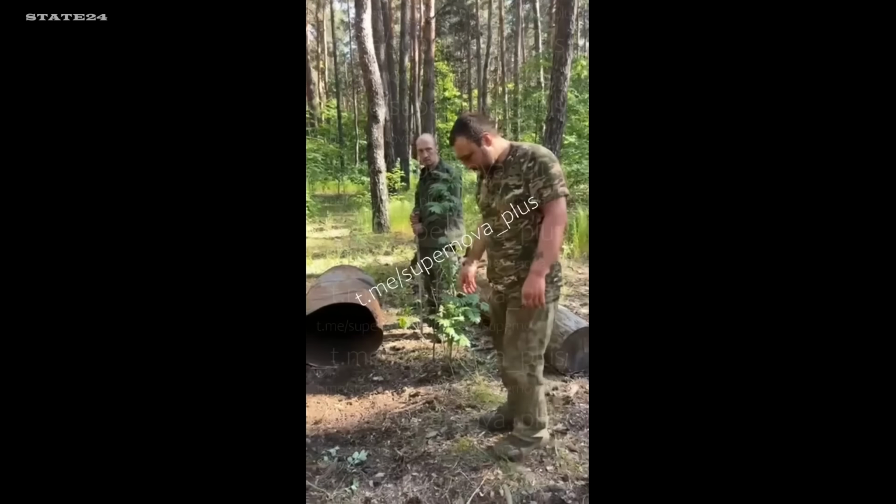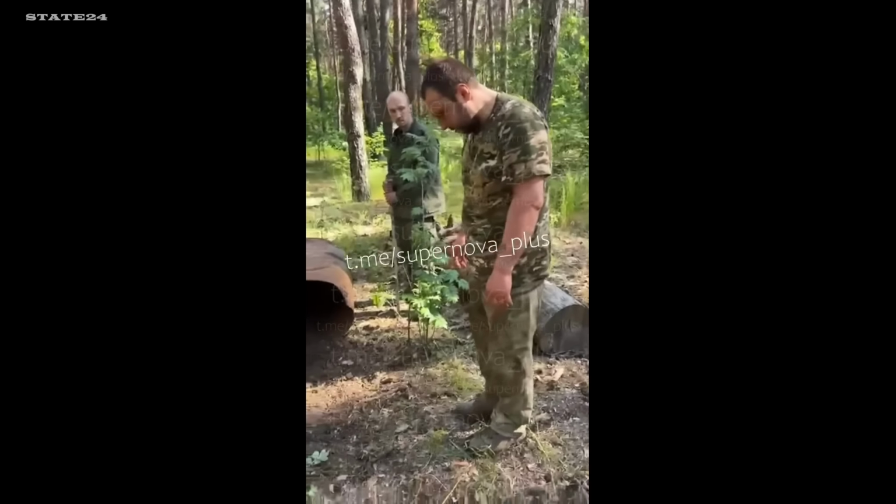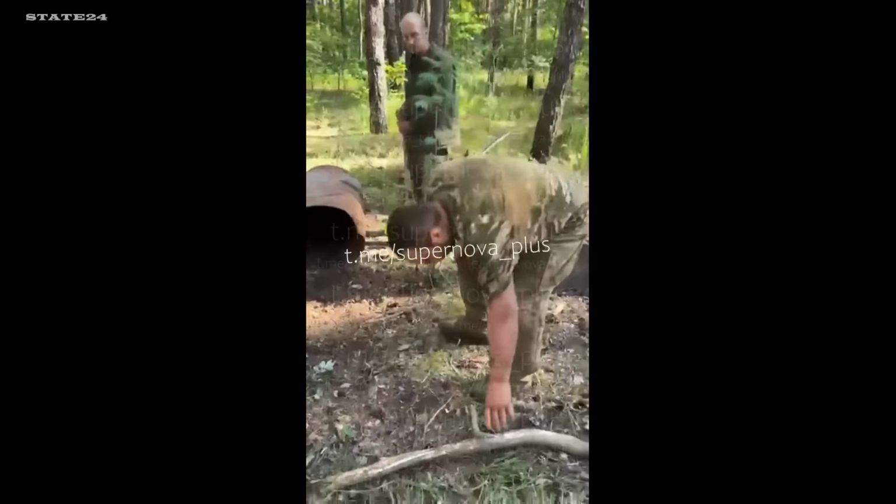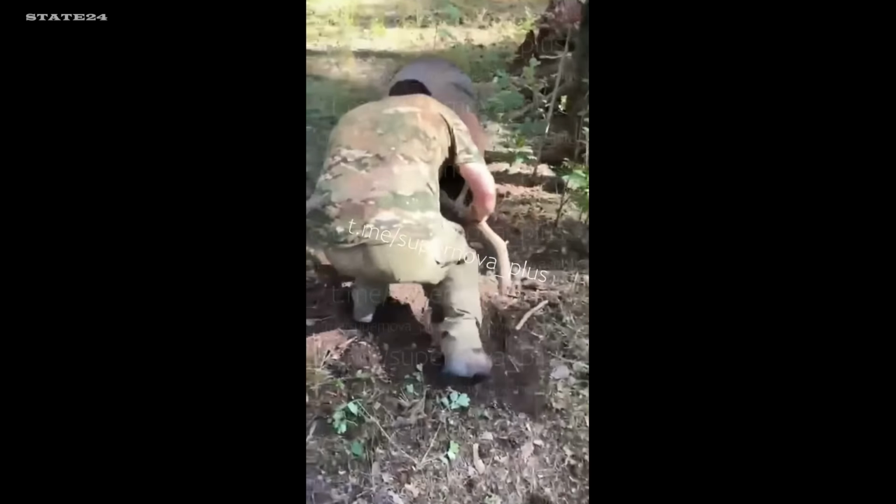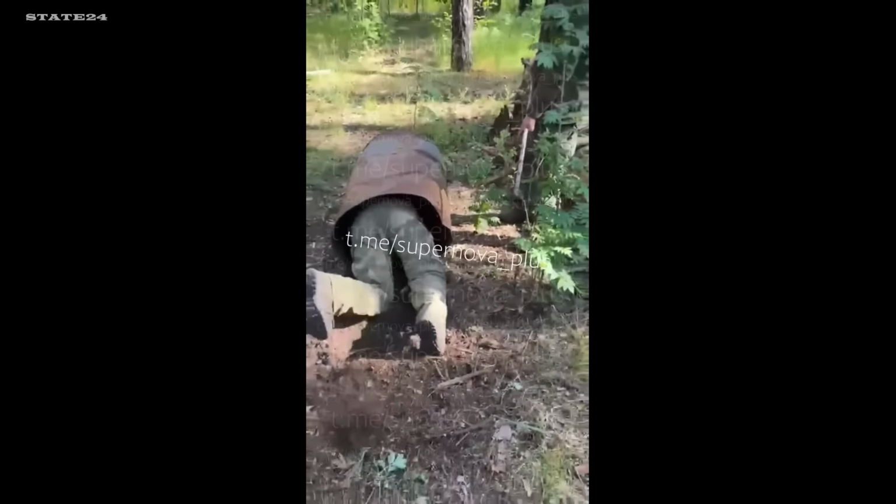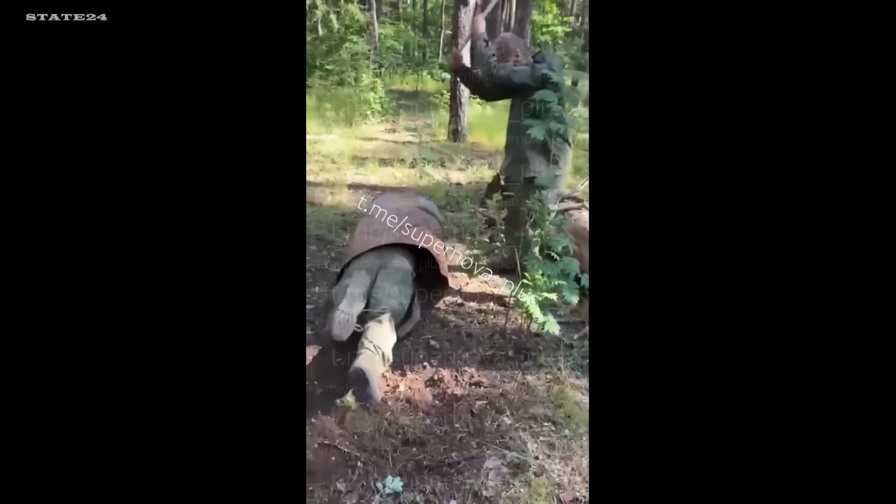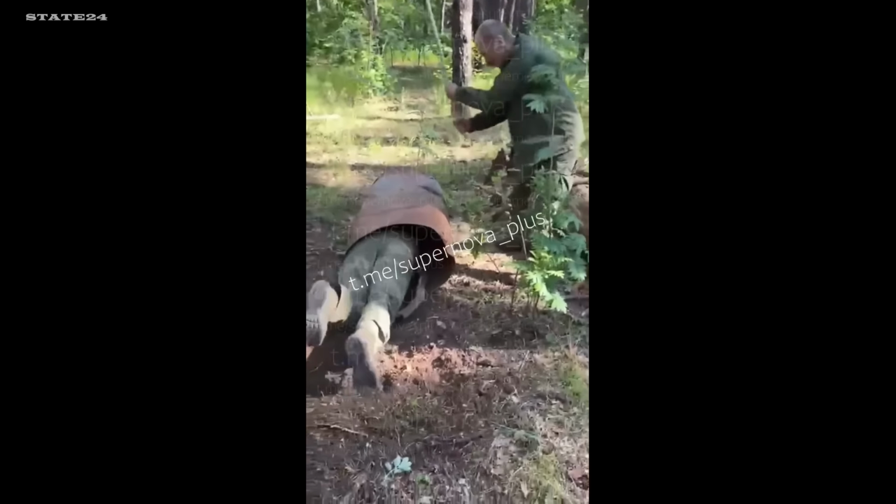Russian combat training near the front line. A soldier crawls through a barrel, while another hits it with a stick. No clear objective, no tactical purpose. A reflection of what analysts have been saying for months. Poorly trained troops, thrown into a war they weren't prepared for. Bizarre, even by wartime standards.